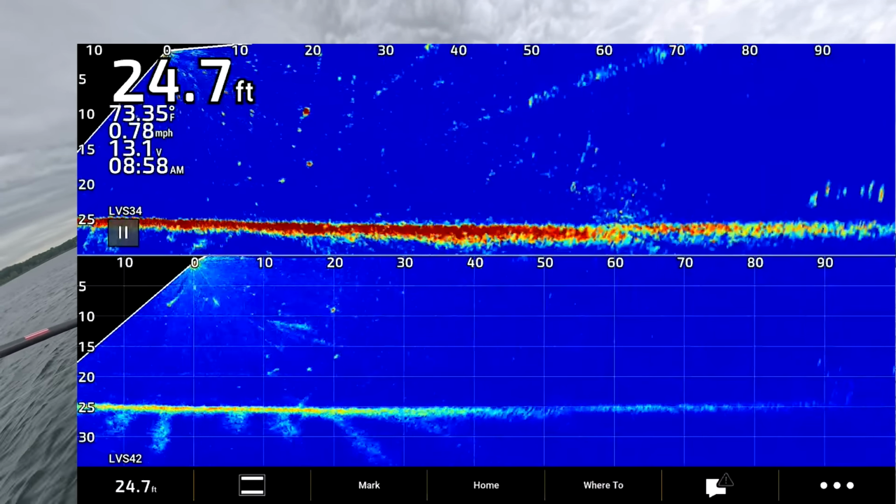Get over to this hump. There's a ton of weeds on this hump. This hump's usually good for a couple largemouth.